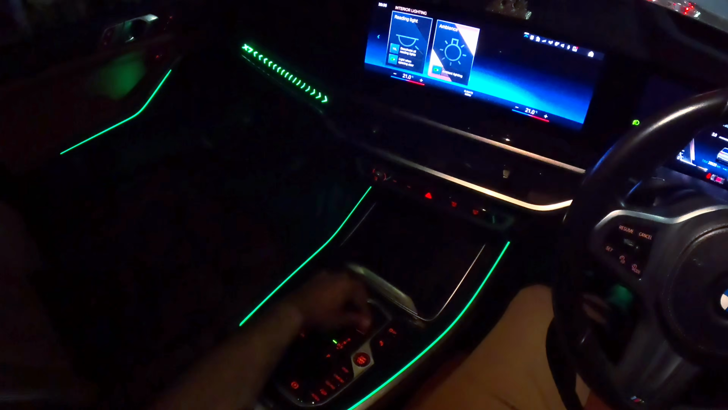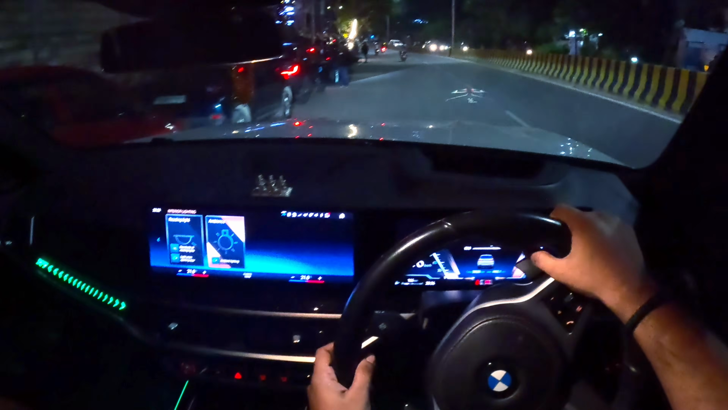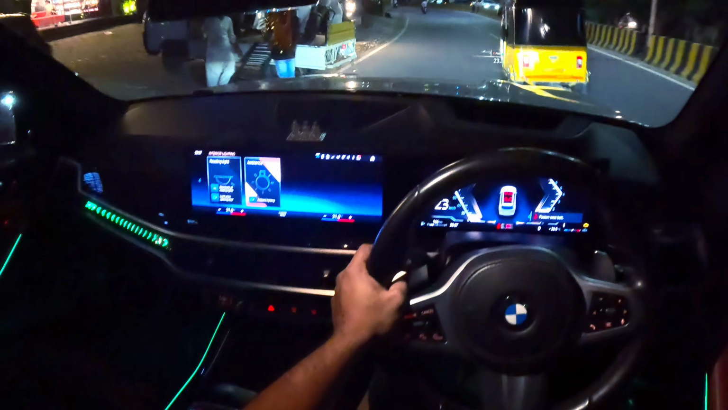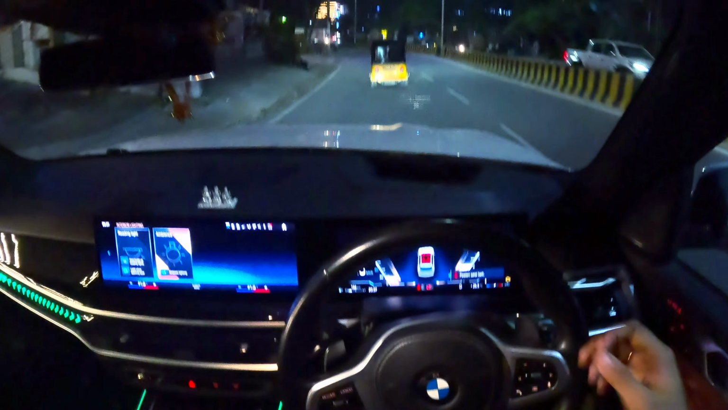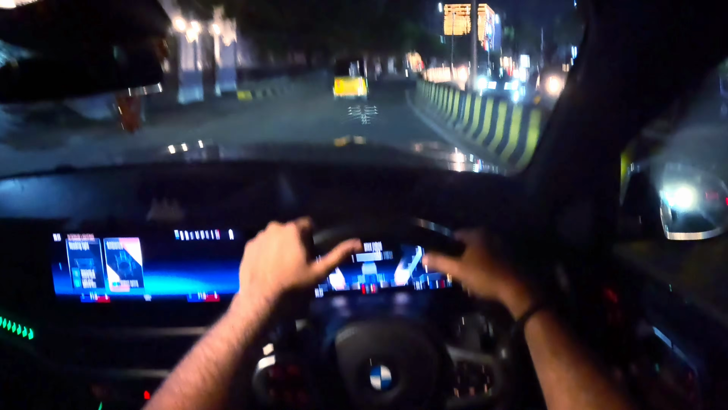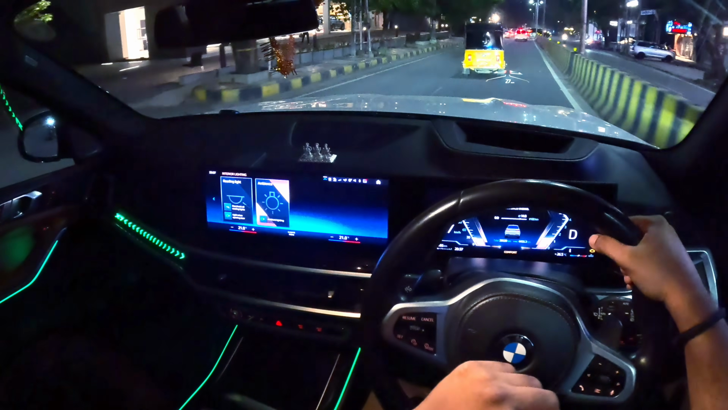Wow, such a beautiful crystal here. I don't know if the camera is picking it up or not. I'd like to thank my friend for lending out this beautiful car today. So basically I drove the old X7. My uncle bought it when the first X7 was out, but this being 2025, the updated M Sport X7, boy, I am blown away with this car.